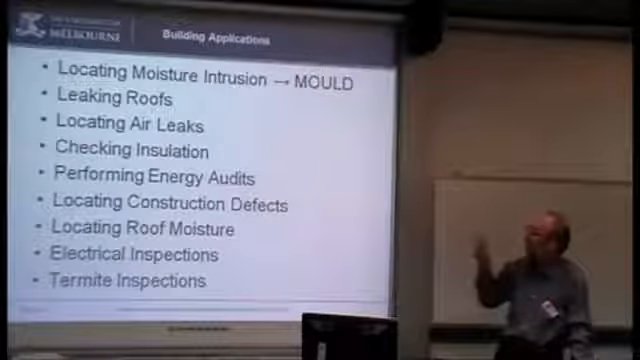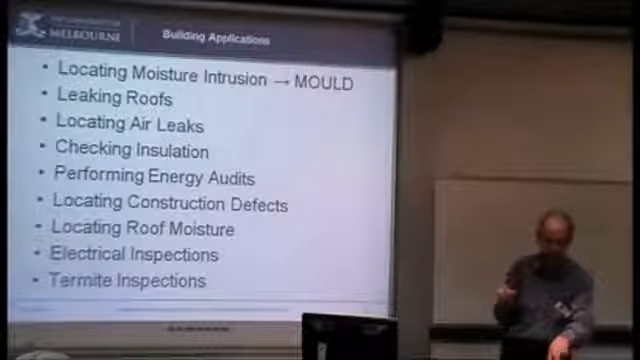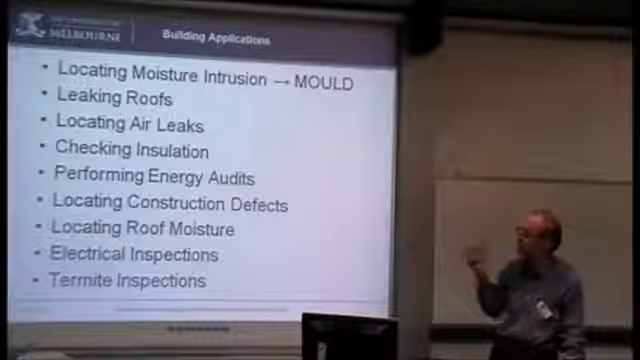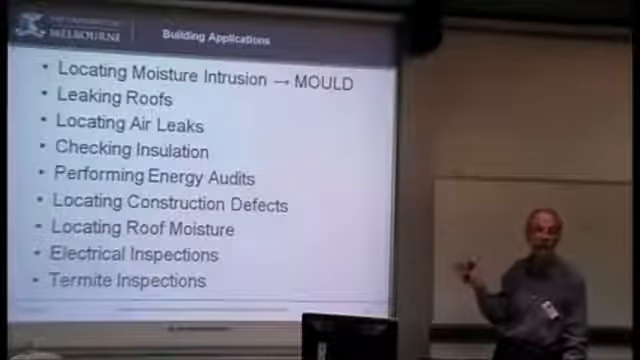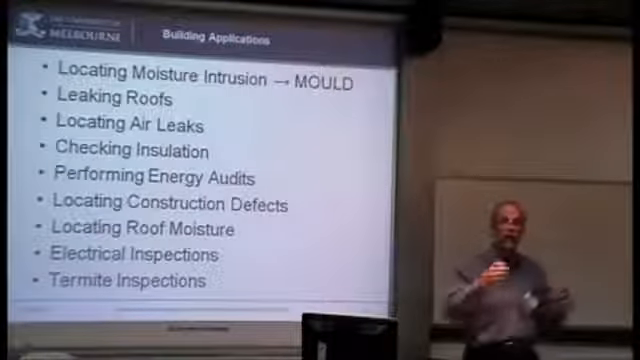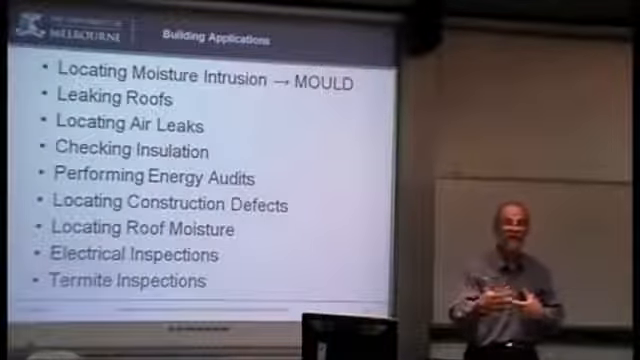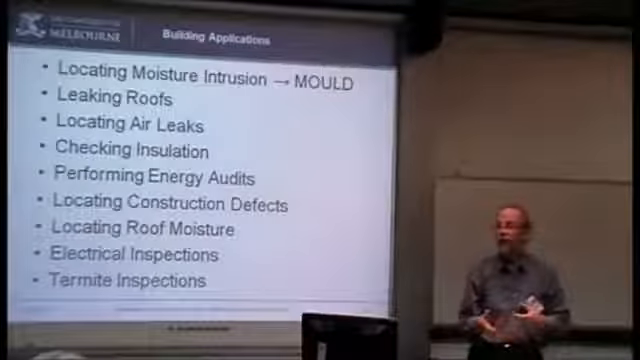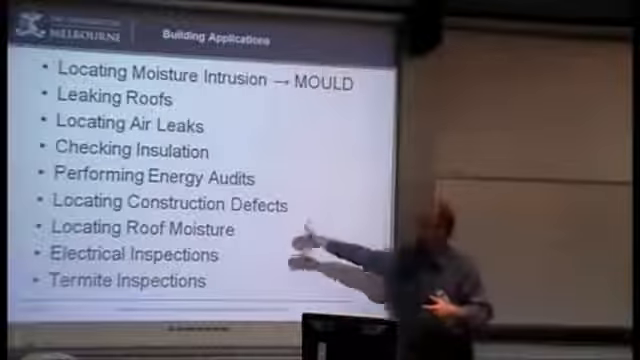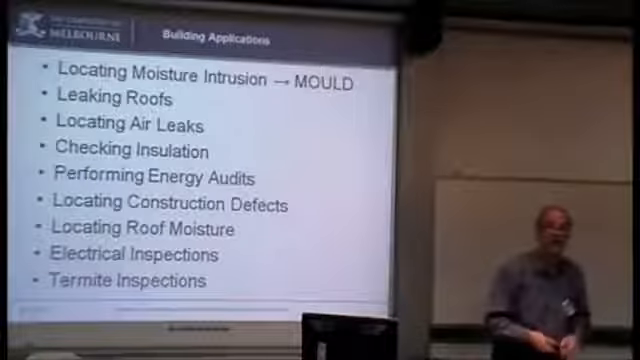Air leaks we've already seen. Checking insulation, I've got an image on here showing that. Performing energy audits I mentioned before. Generally looking at construction defects, you can pick up some of them, especially where you haven't got things tied together where they should be. You'd be expecting a thermal bridge, and when it's not there, it says, well, hey, it's not tied in. Things like the air leaks are often a defect in the sense that things haven't been finished off properly. A lot of basic things can be checked with this.